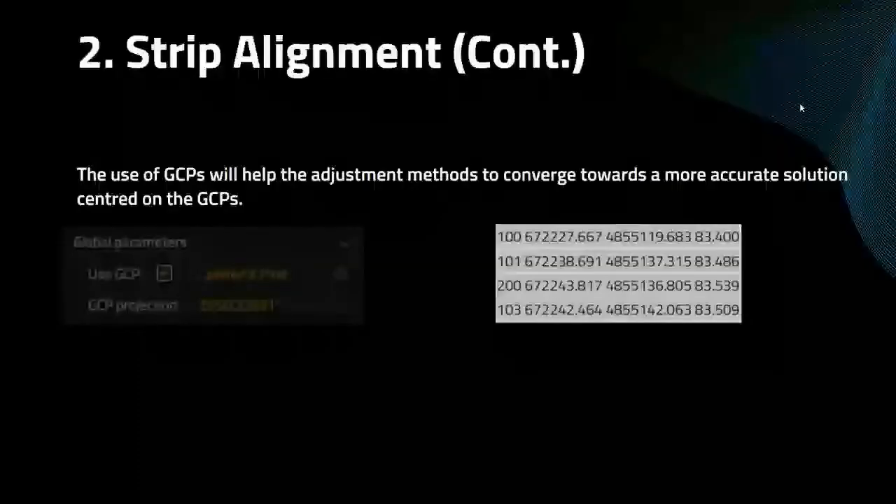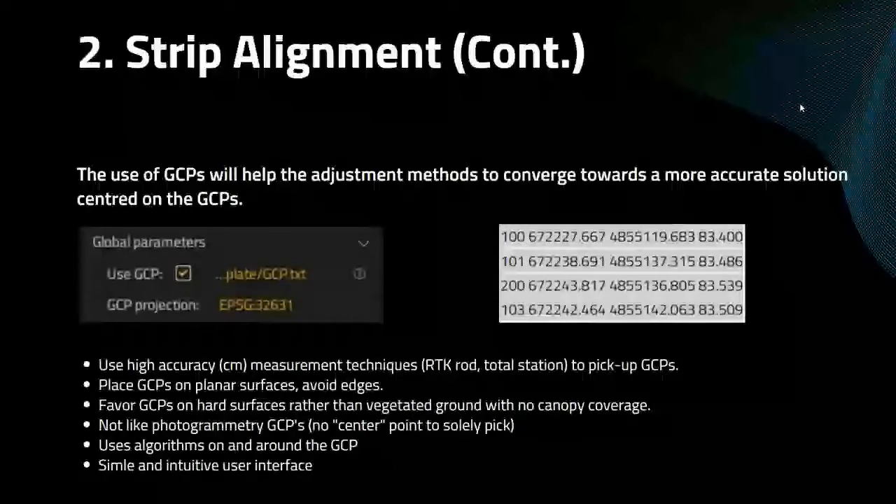Next, you can import GCPs, and a lot of customers like to do this to maximize accuracy. So basically, this is going to help our methods converge towards a more accurate solution. Unlike photogrammetry, where I can go and select the exact middle of my ground control point, you cannot really do that in LiDAR data based on the point cloud. So basically, it uses algorithms on and around the GCP. It takes that all into account to help improve our accuracy to those ground control points. So you've got to make sure you set them on a very planar surface, nothing crazy, no edges. But it's a really simple, intuitive user interface. All I do is choose my GCP projection, import my text file, and I'm ready to go. And that's all I have to do.